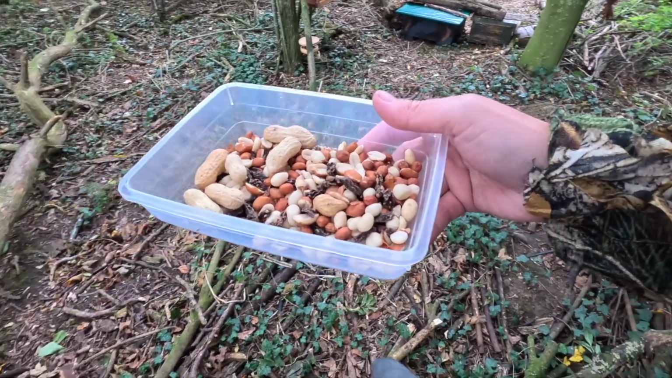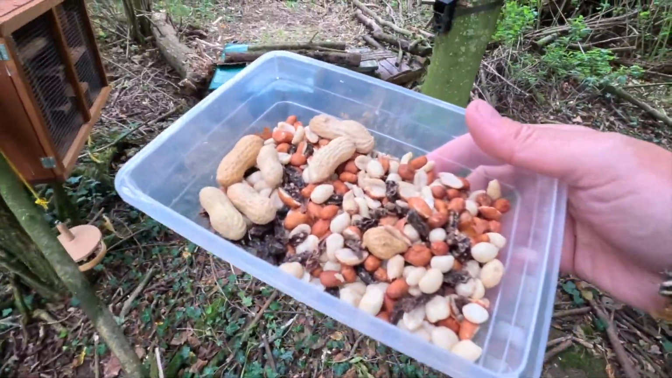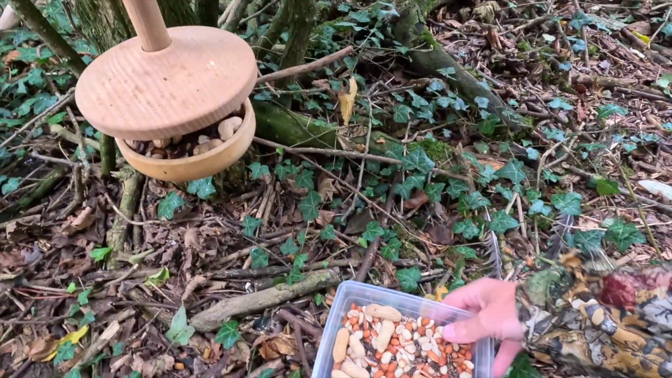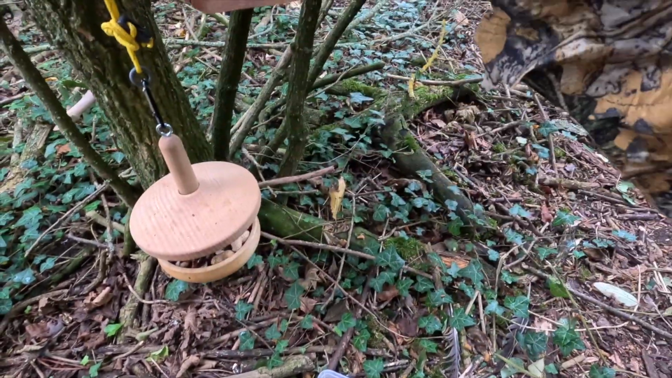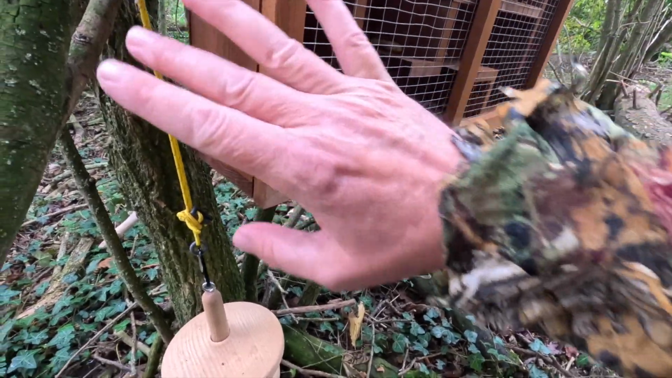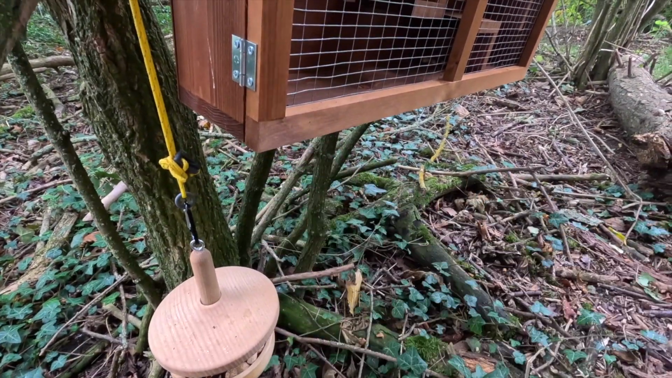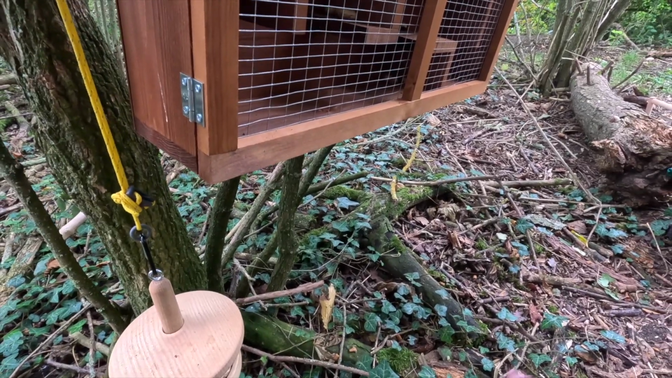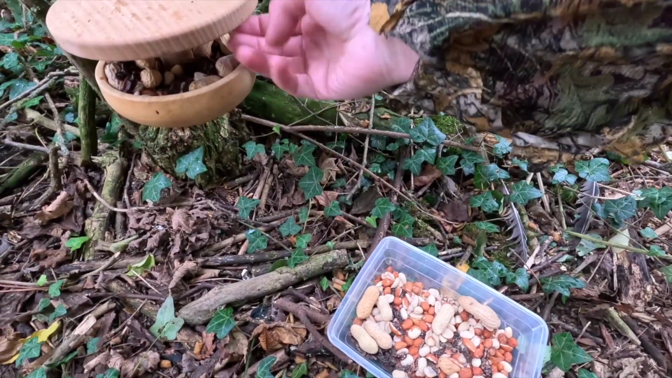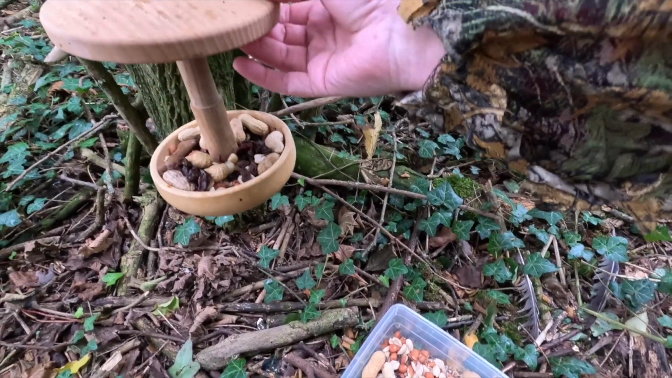So this is where it gets exciting, and we're trying to get the squirrel and the badgers here. There's been sniffs. I think the smell of the wood is too strong for the badger. He doesn't like it. But the squirrel is starting to show interest, though it still hasn't eaten from there. What I need to do is lift that up.